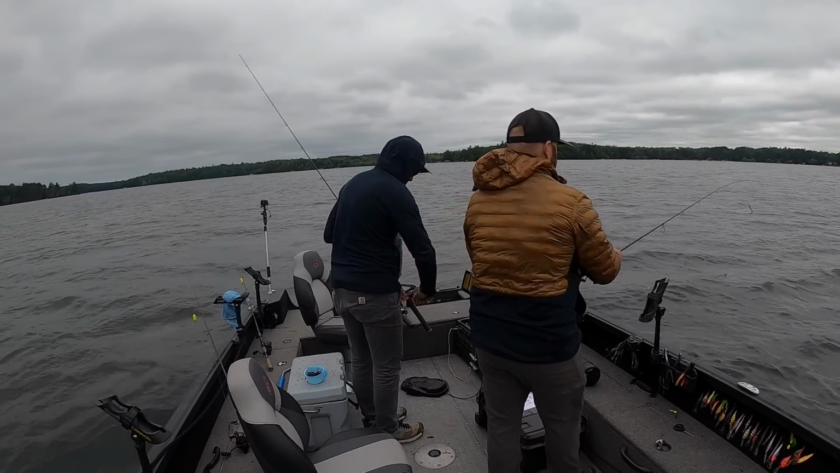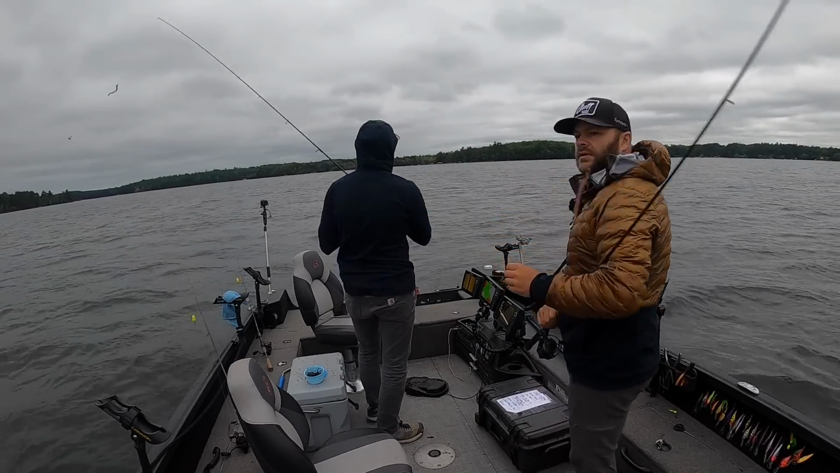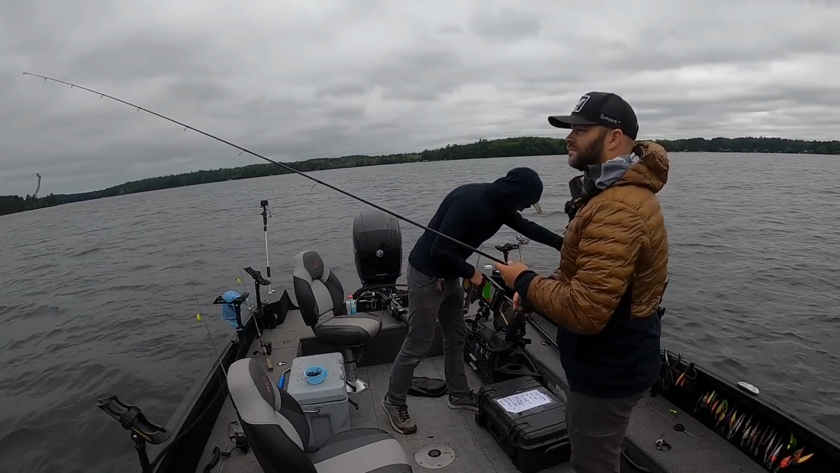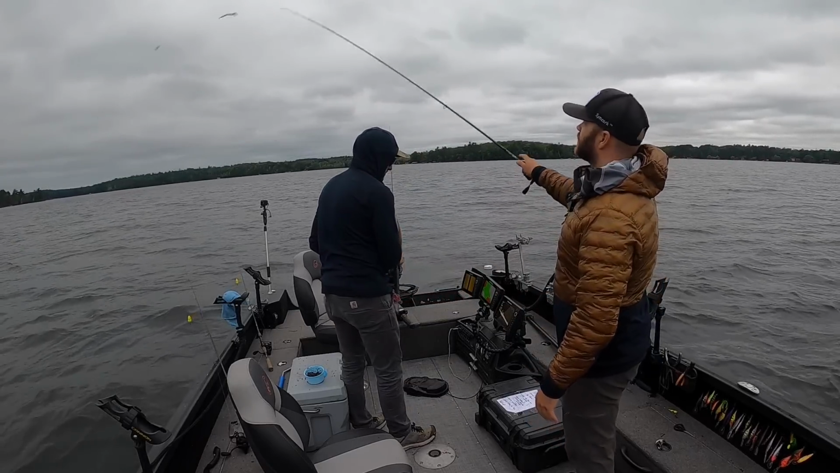But this is the conjunction of using live and side imaging at the same time. Side imaging, or the 360, is meant for finding. The live is king when it comes to making these super pinpointed casts. I don't even know what I'm saying anymore, but you guys get the point.